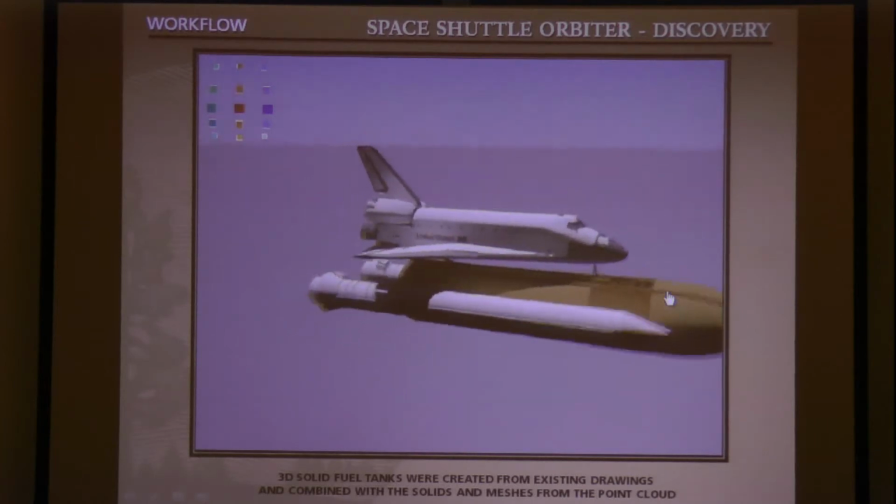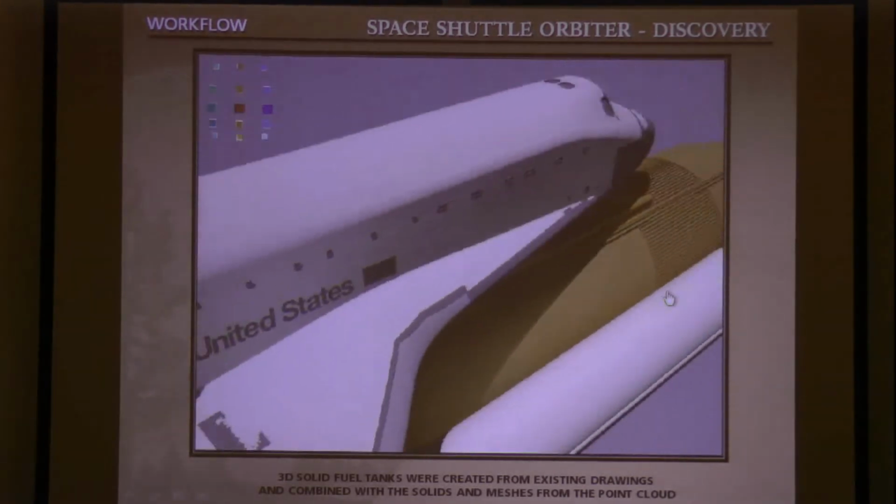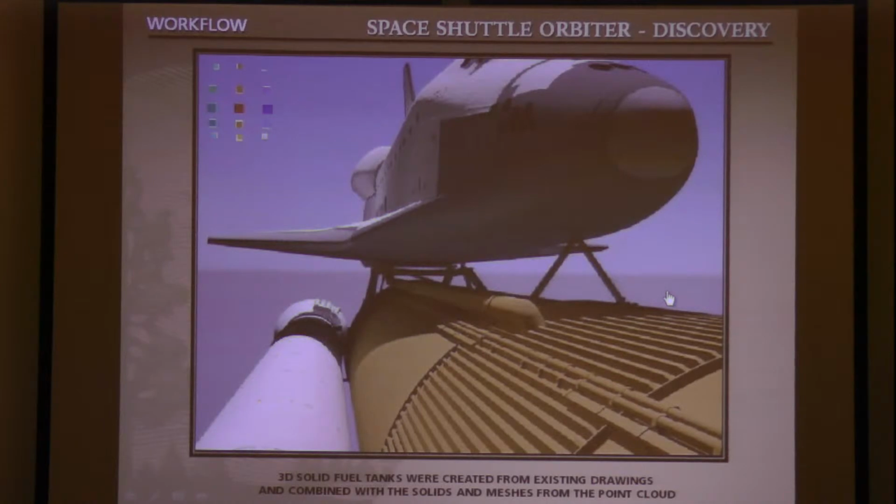The exterior scans of the shuttle were meshed using RapidForm software. Defining lines on the skin, such as the joints between the thermal protection tiles, were extracted from the mesh and imported into the final 3D models. This let us emphasize or diminish edges within the line weights to maximize clarity of the final 2D drawings.